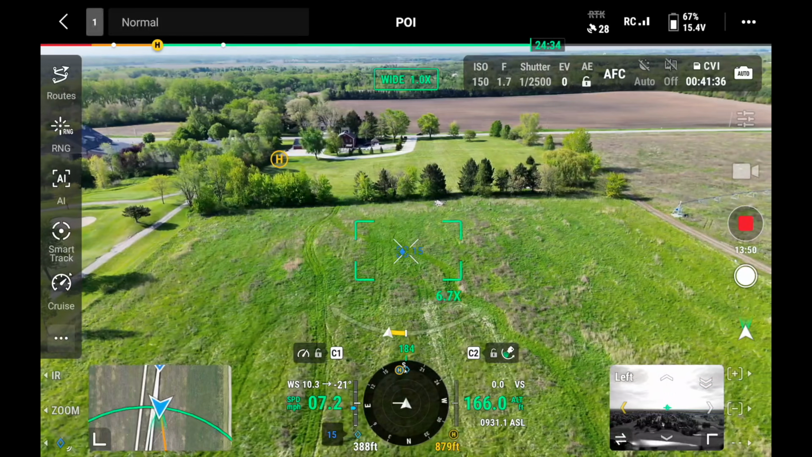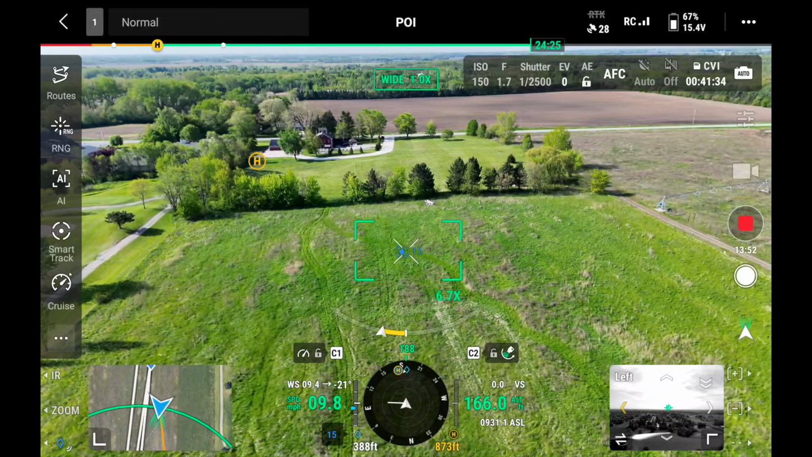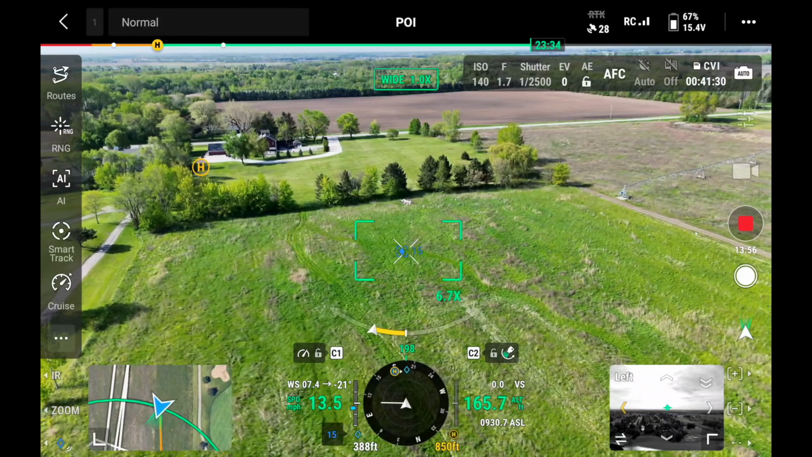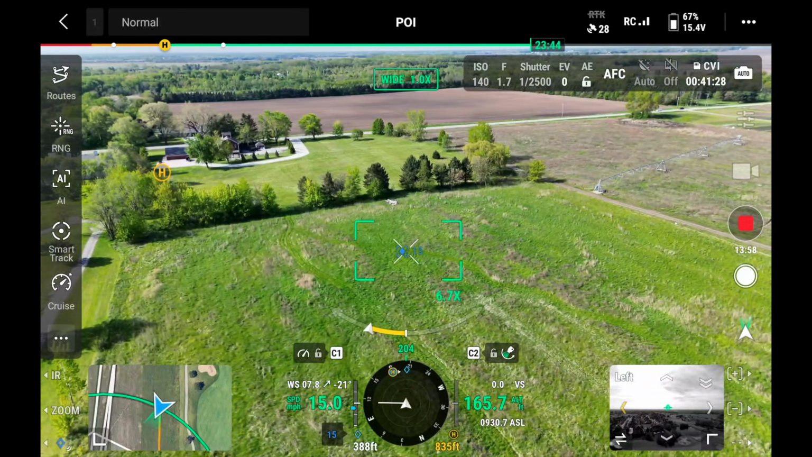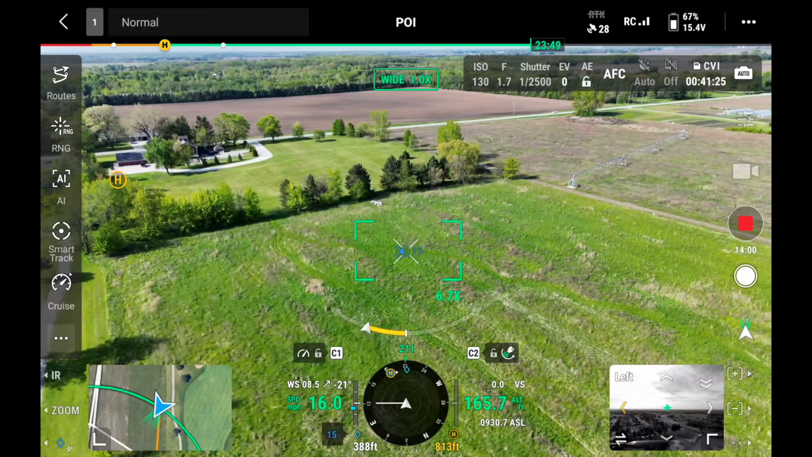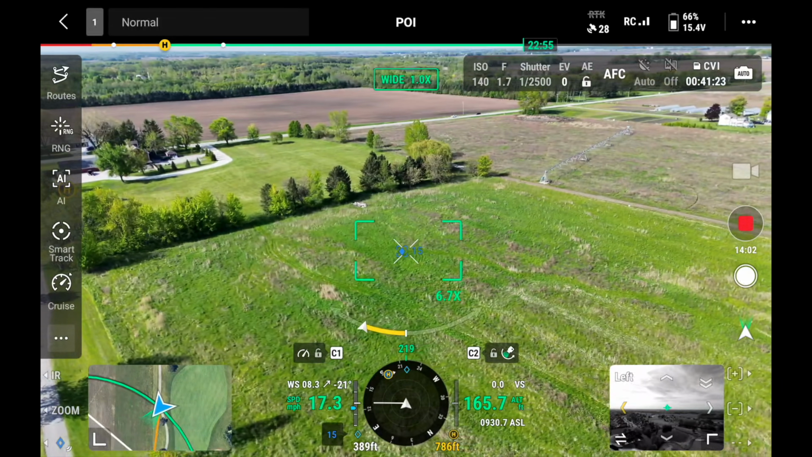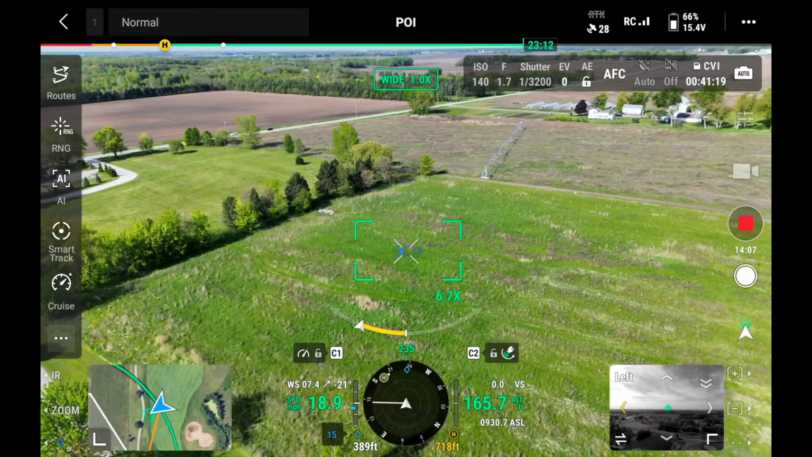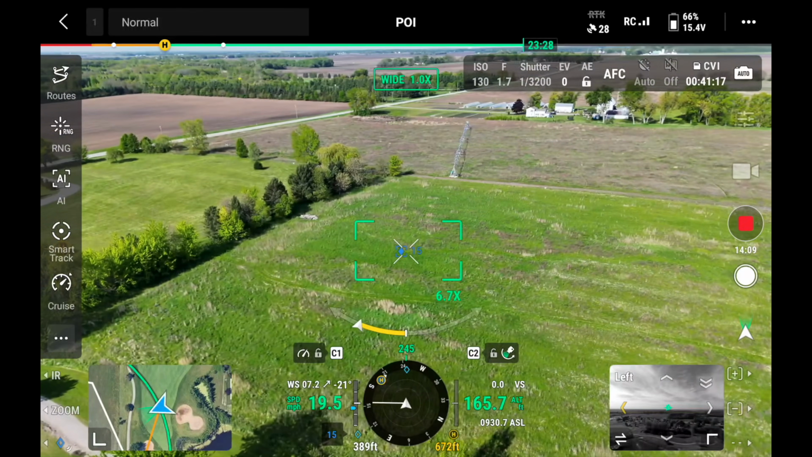There's also a point of interest feature on this where you can drop a pin on an object. You can set the exact distance and the exact height that you want to be away from that object, and then you can set the drone to circle in a certain direction at whatever height you're at, just continuously fly around that object. You can then control the camera however you want, but the drone will continue to fly in that circle until you tell it not to.